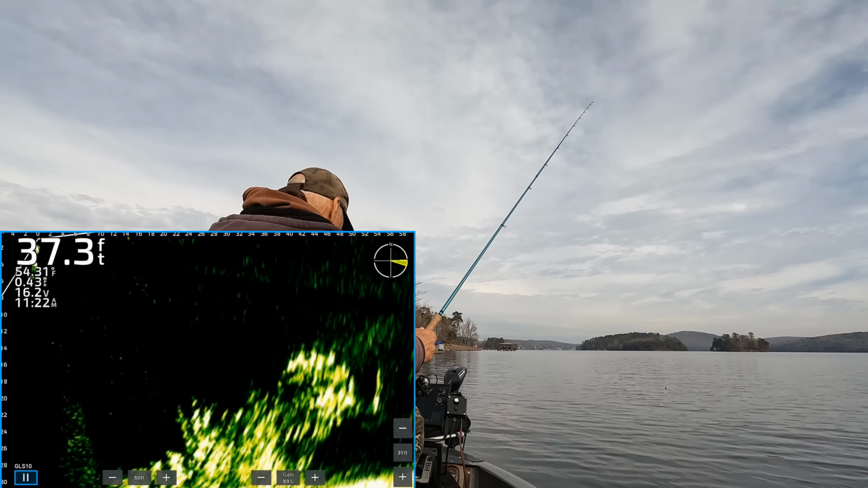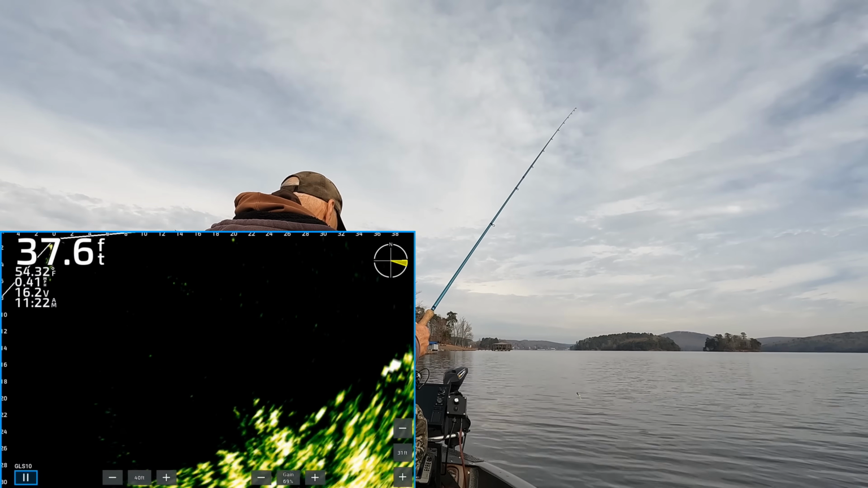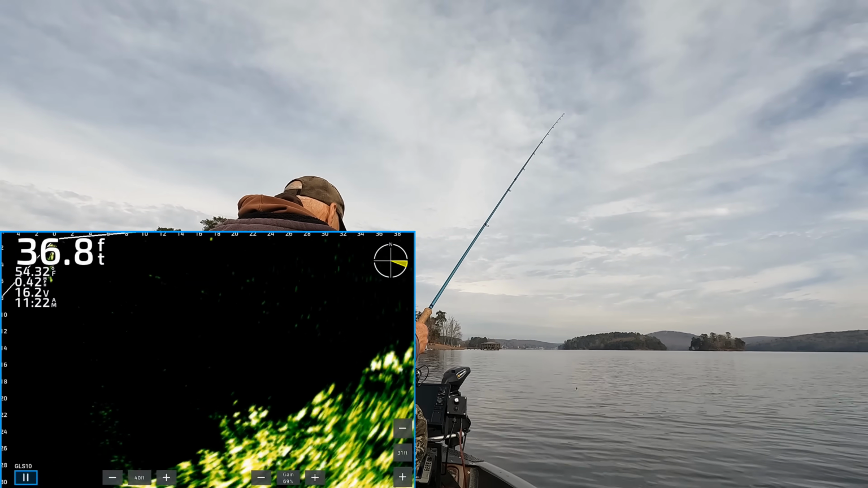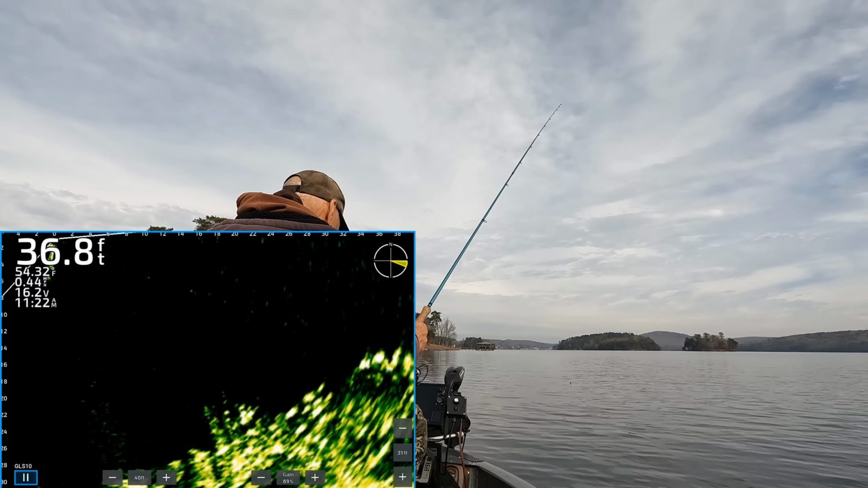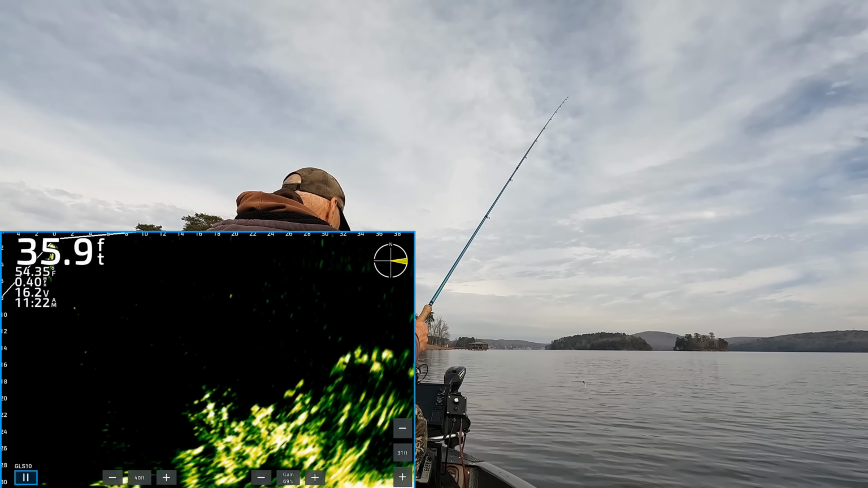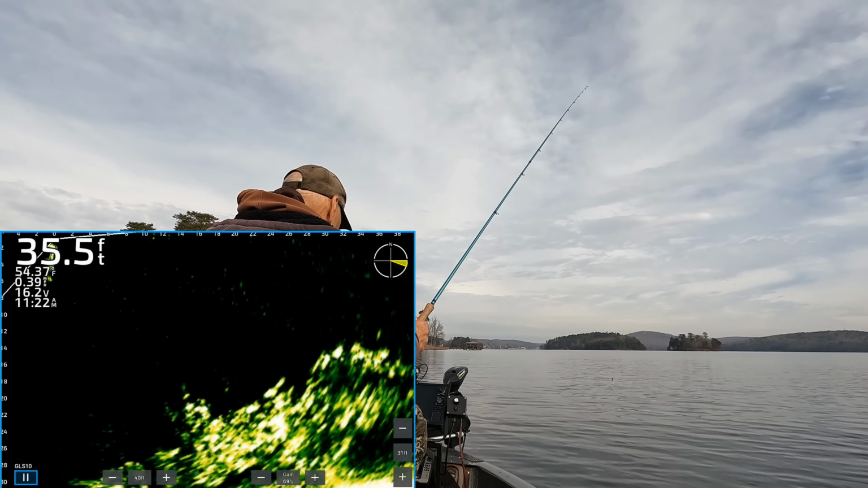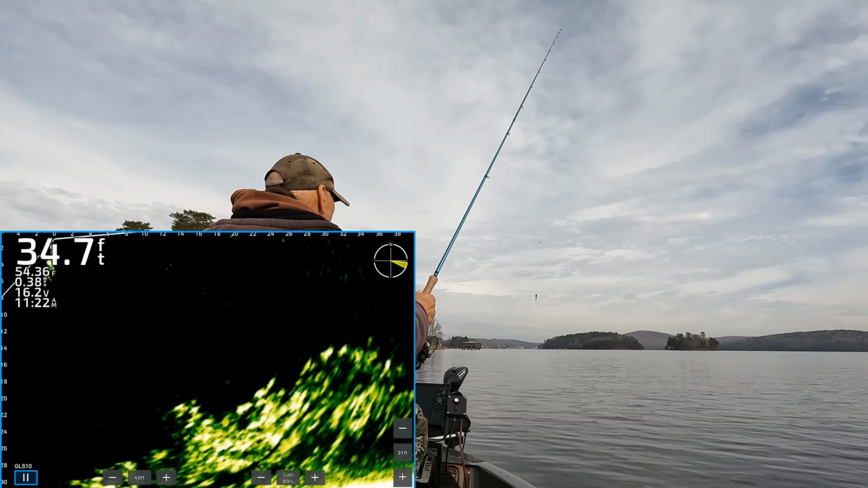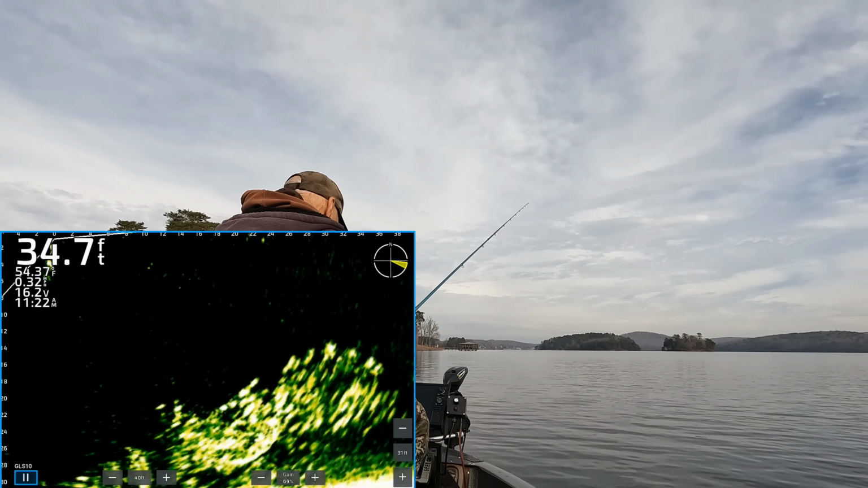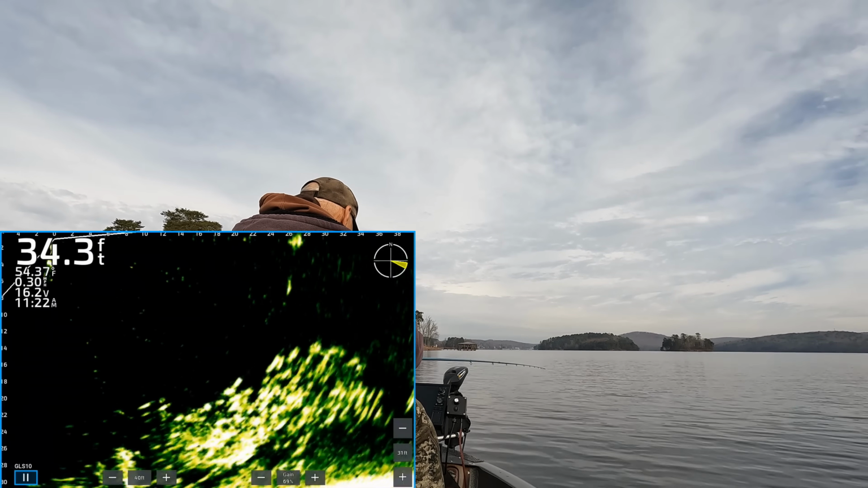Let me get it into my range. There's the brush right there. And there's some fish right off to the side of it. Sitting right on top of it. 32 feet. Right there.